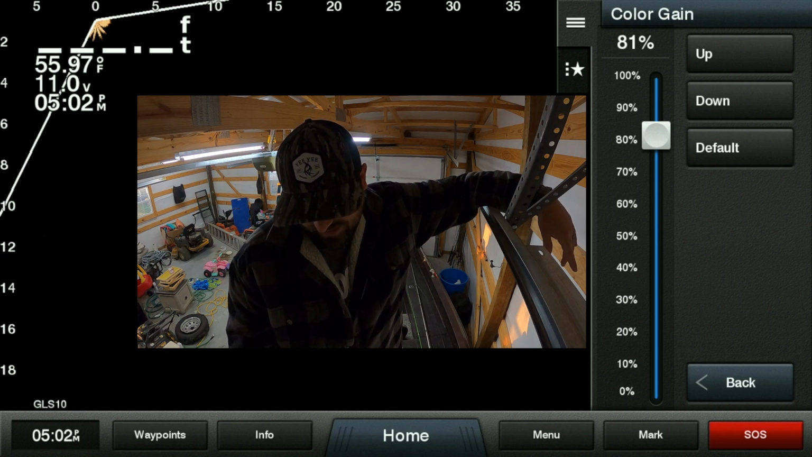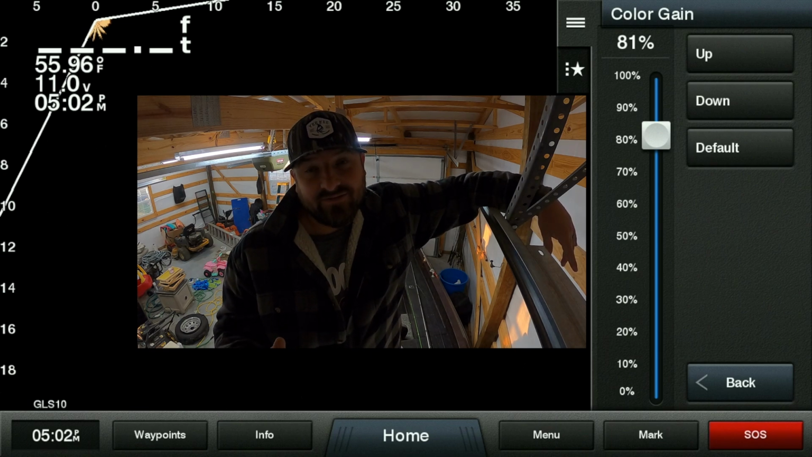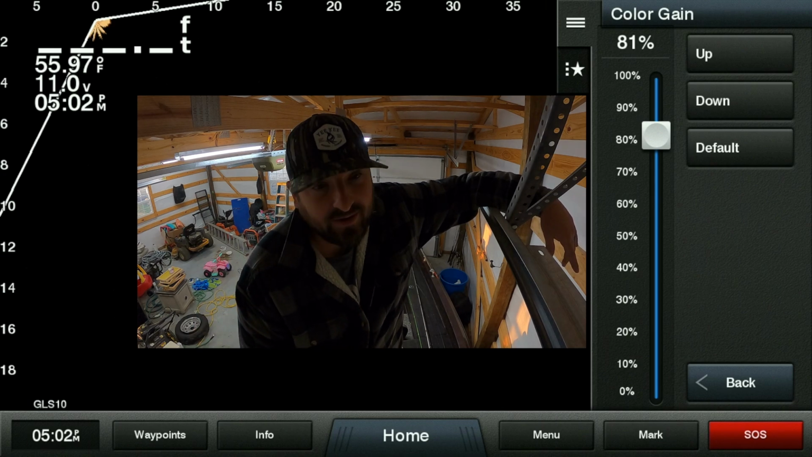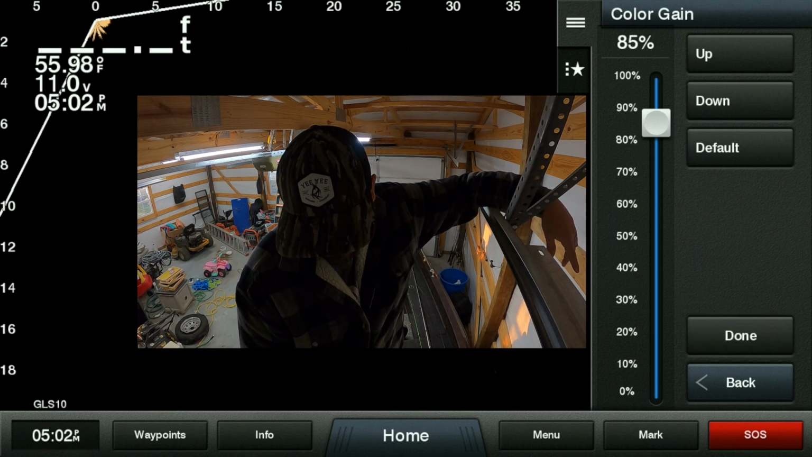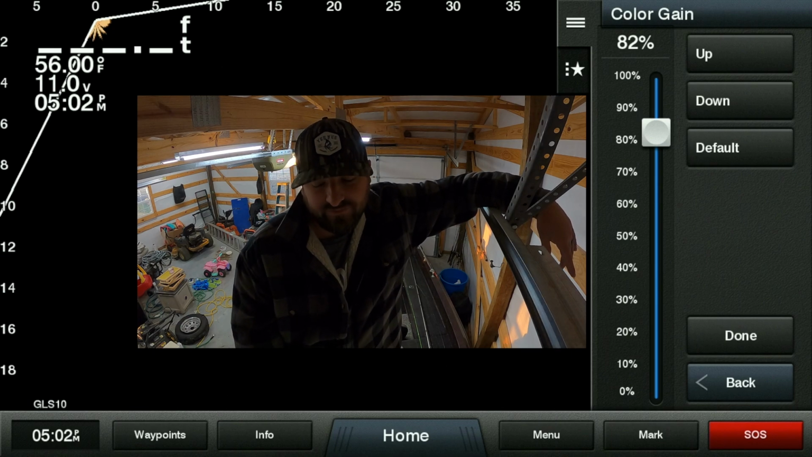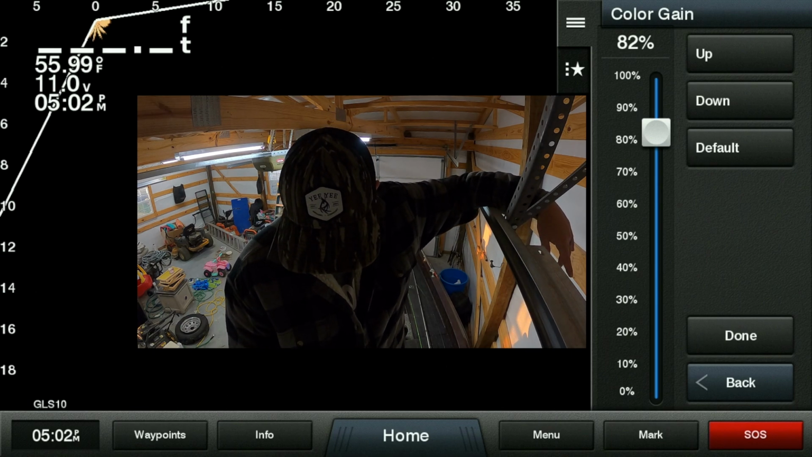I like to run mine anywhere between 70 to 85. Just depends on the clarity of the water. I'll change that up and down. You can see, you can change that. But I run it around 80, which is about perfect for me.